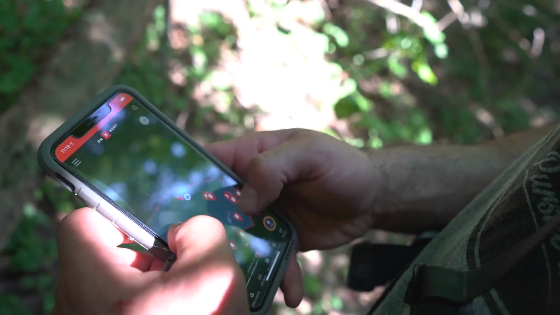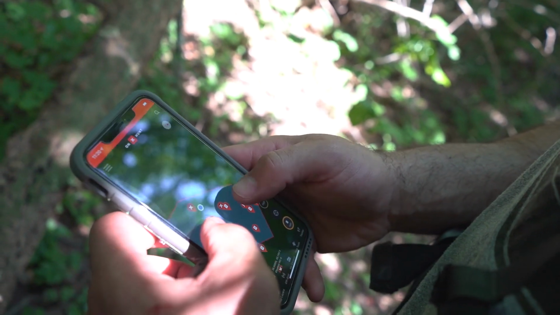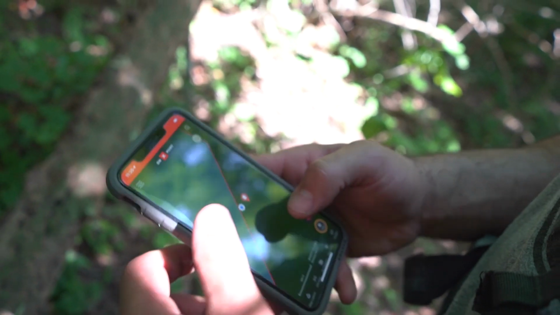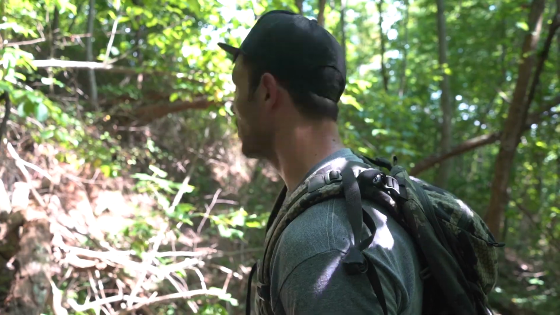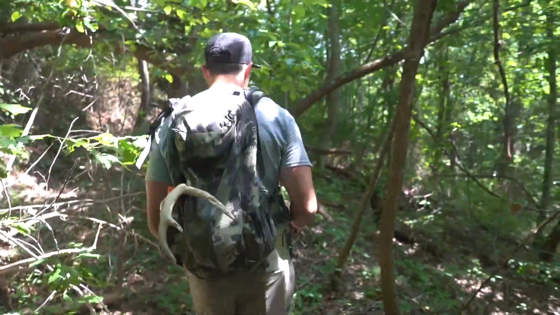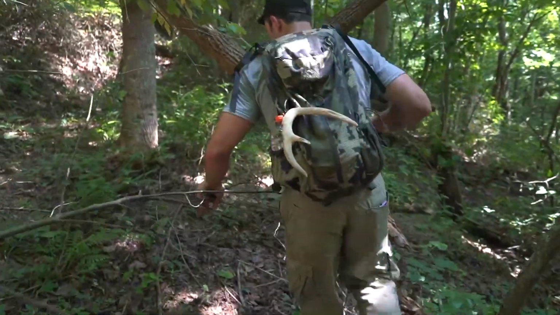Trail camera 9/25/16. So it's right here close to it. Just up here a little ways maybe. Walk up here a little ways, see if we see it. This camera's definitely gone.